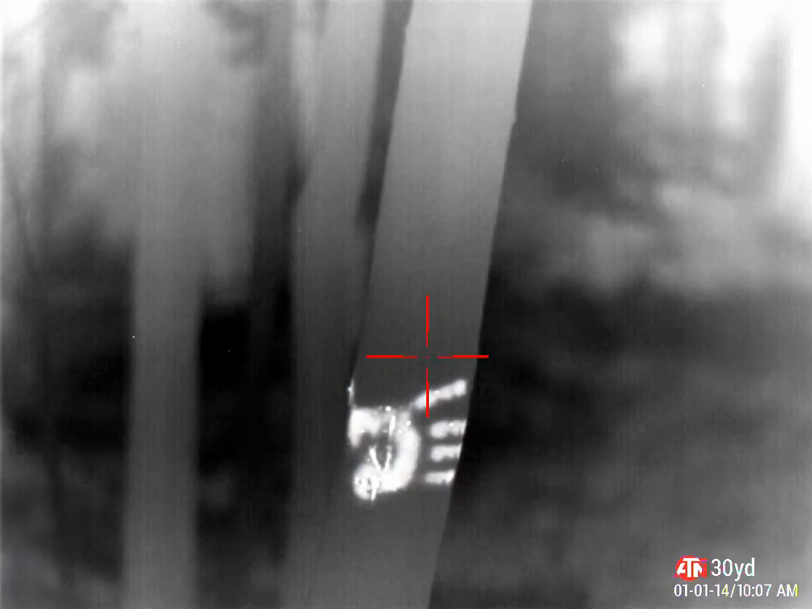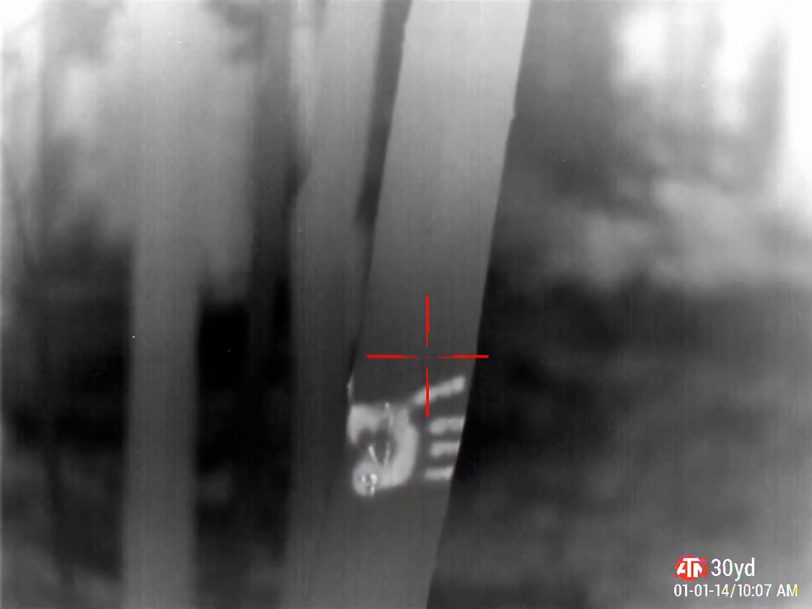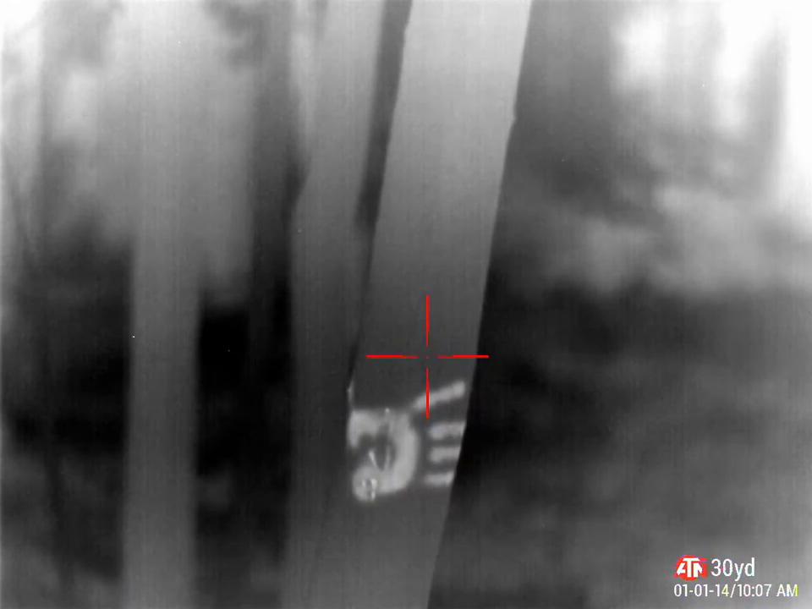So as you watch it, as my heat print slowly gets cooler, as the tree cools it down, you'll see it go away. So that was a real quick demo of what the difference is, and hope you enjoy the